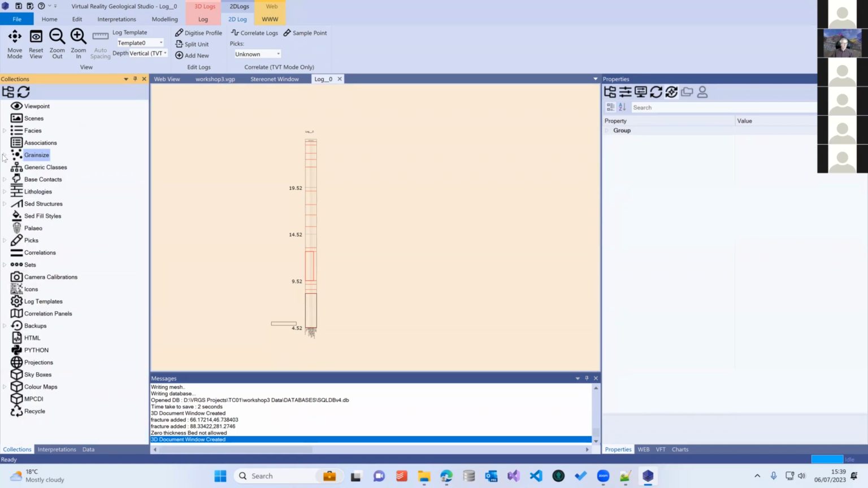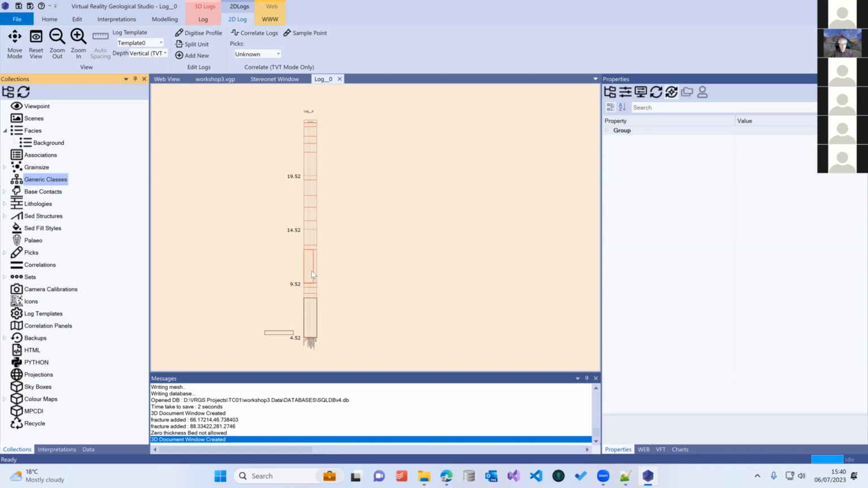If you're working in carbonates, what's being developed at the moment is, rather than having a distinct group like this, we're switching to using things called generic classes. You'll be able to create a whole range of different generic classes, and for carbonates, we do them in a generic class. But anyway, that's a developmental thing.